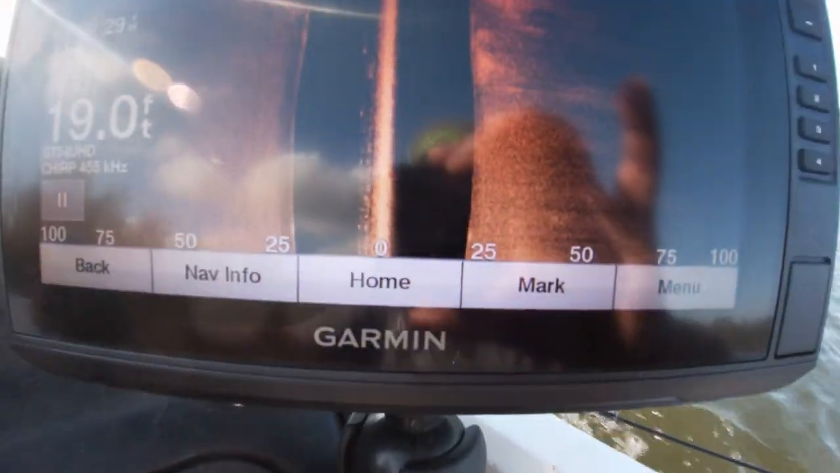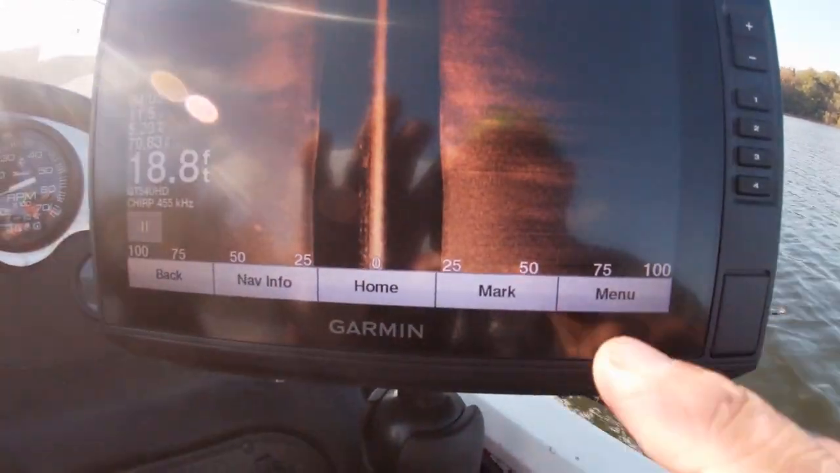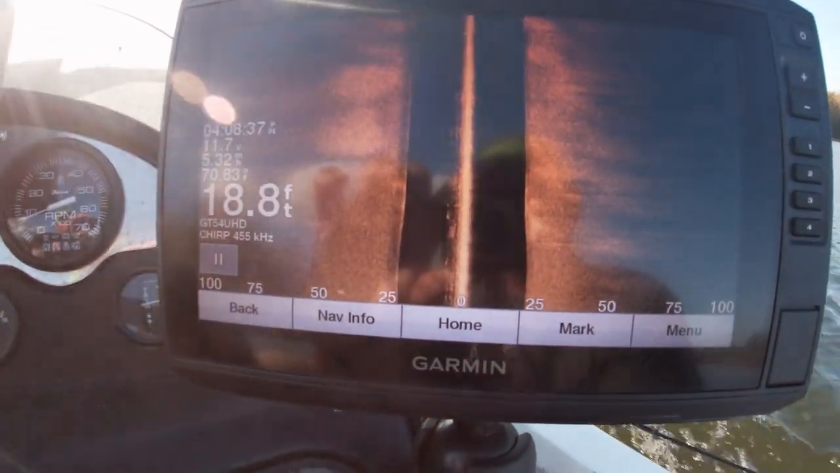So, I've been riding around the lake today. You noticed I have my Echo map. I got it set on about 100 feet, scanning out about 18 feet of water. So basically what I've been doing is just going in and out of the coves and looking for some underwater structure.